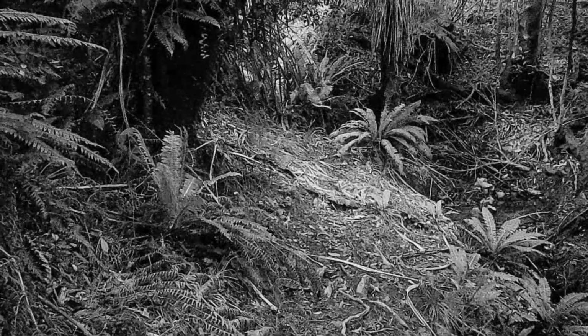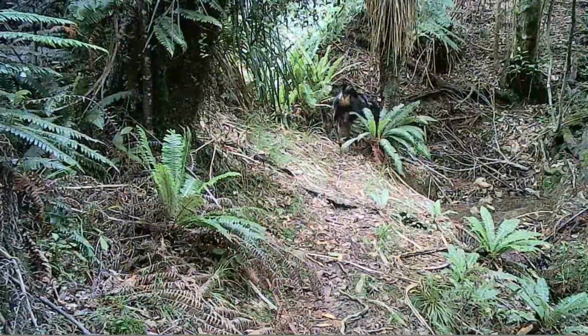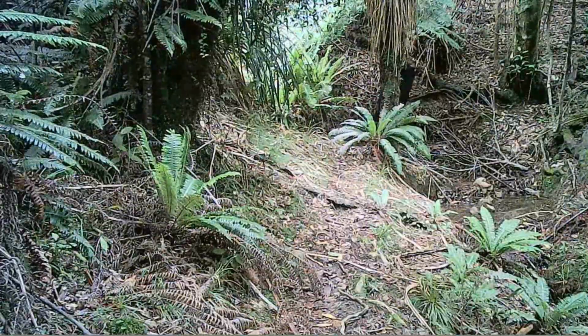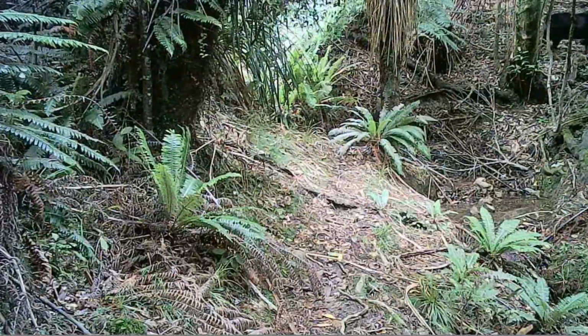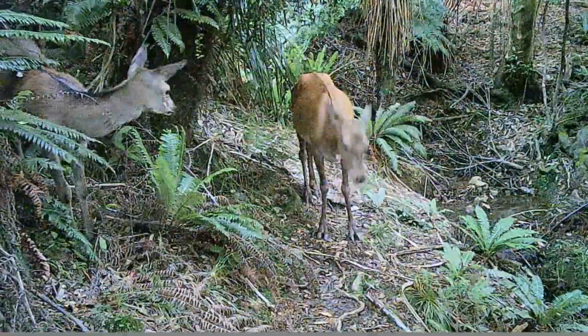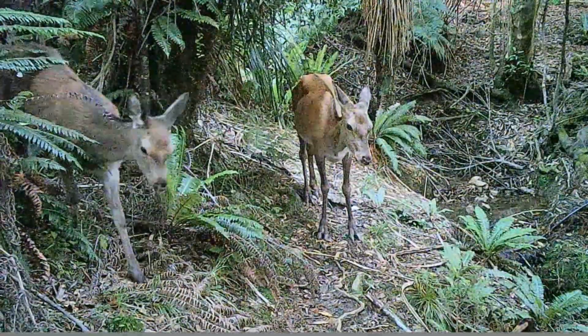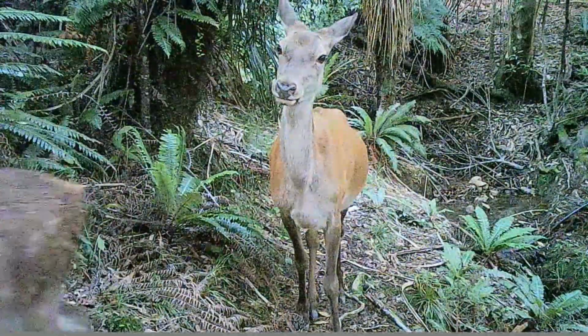The hunter never showed up. Inspirational. It's a nice goat. A few goats on this set, which I haven't had in the past, so moving around a little bit. Hind and a fawn. Having a sniff right where the Nutri-Grain used to be, but alas, no longer there.